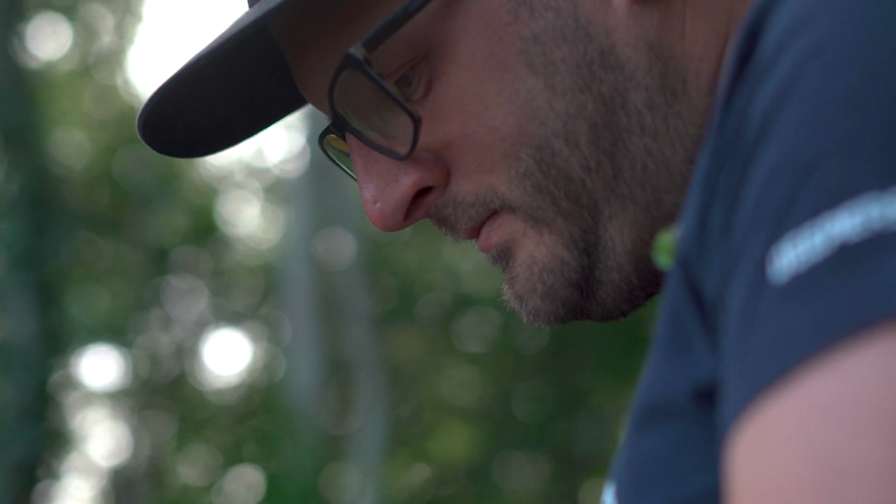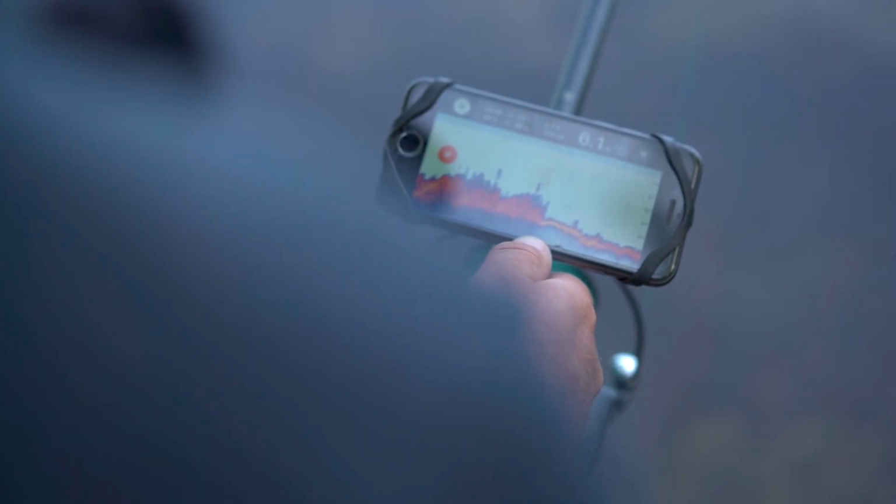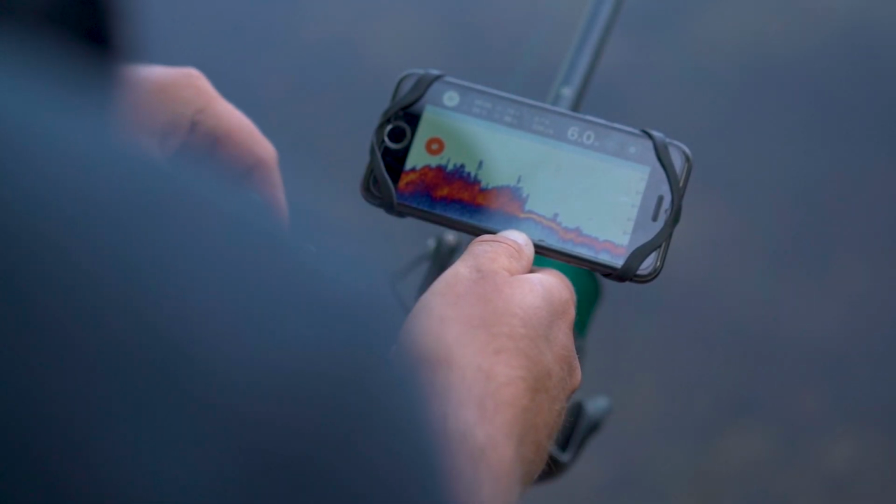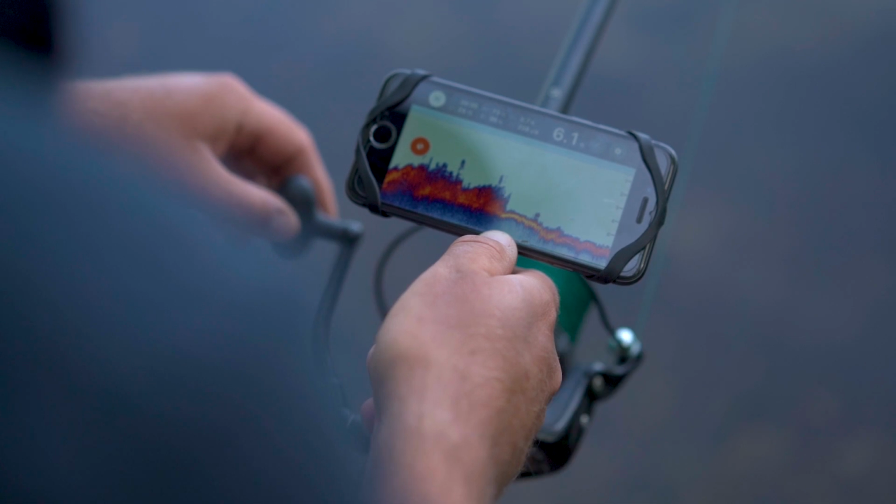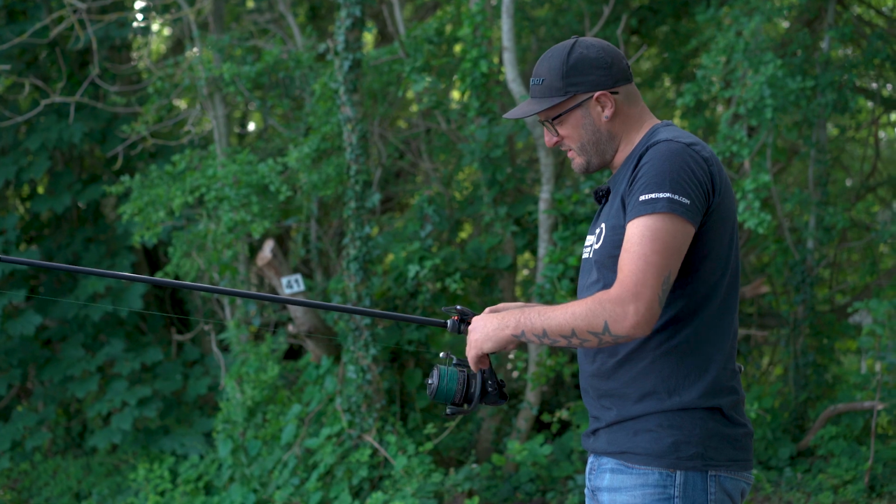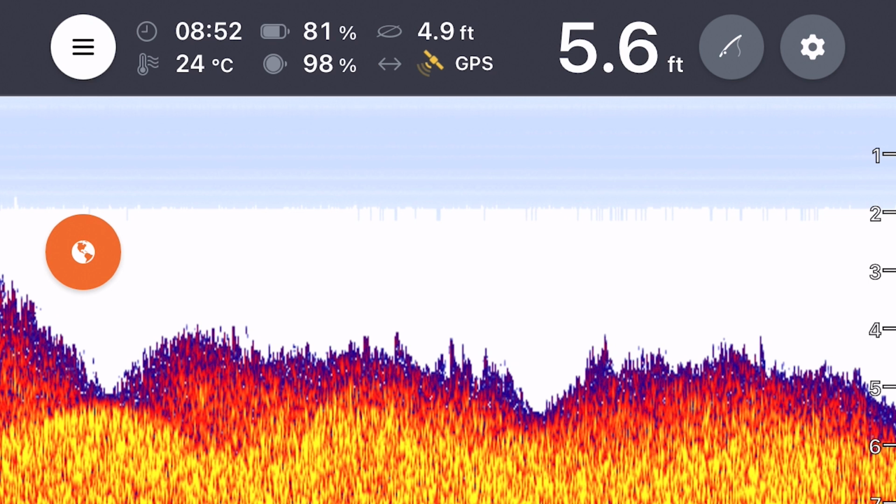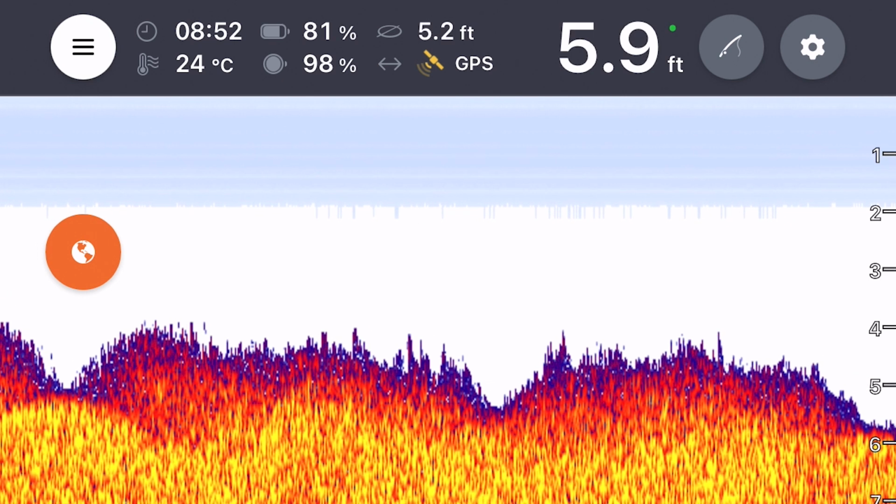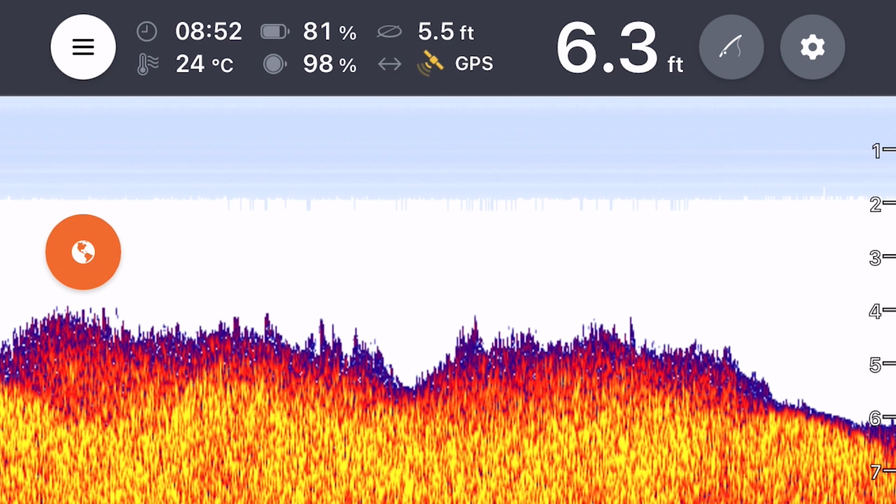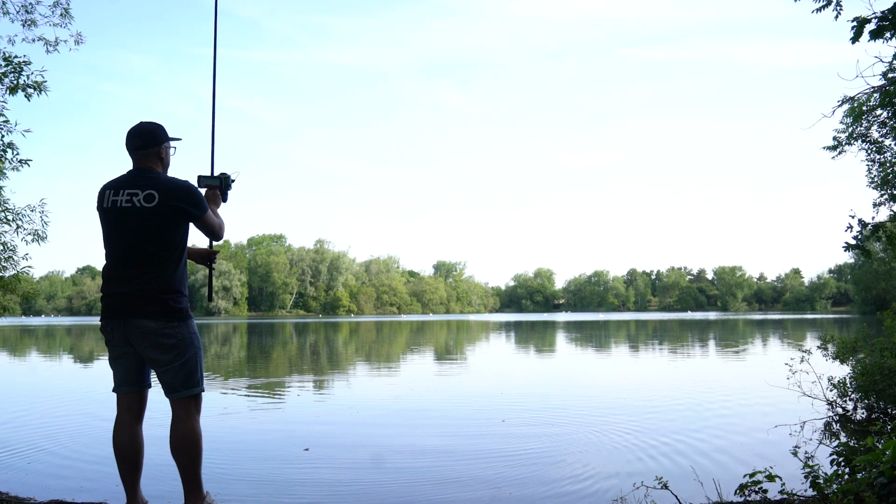Already, just from what I'm seeing, it seems relatively clear. Although the wide beam doesn't give you as much detail in regards to the lake bed. This place has been known for its weed, but it doesn't seem too bad, at least in this swim anyway. Dropping off into 6 foot in this margin, so a little bit deeper as you retrieve the sonar itself. Right, so I'm just going to give it another cast.